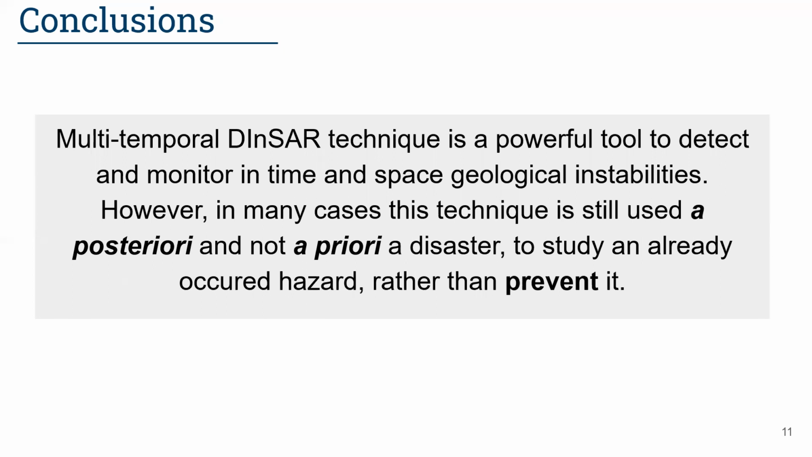Unfortunately, it is still in many cases used a posteriori and not a priori to a disaster, therefore helping emergency response rather than preventing the hazard.